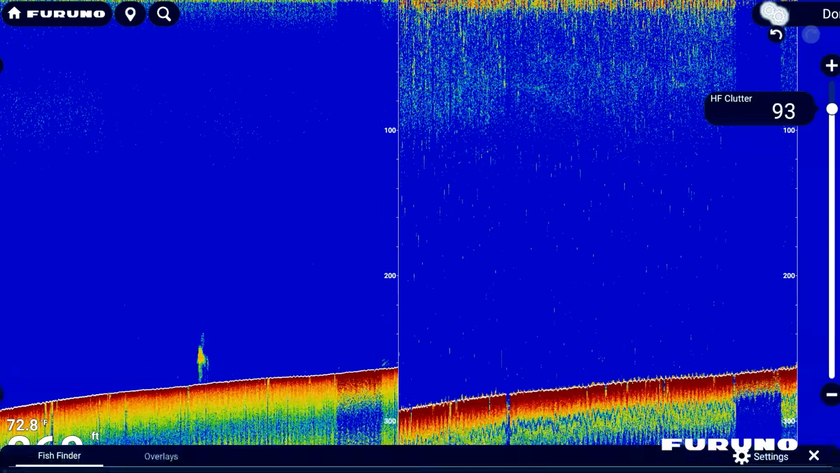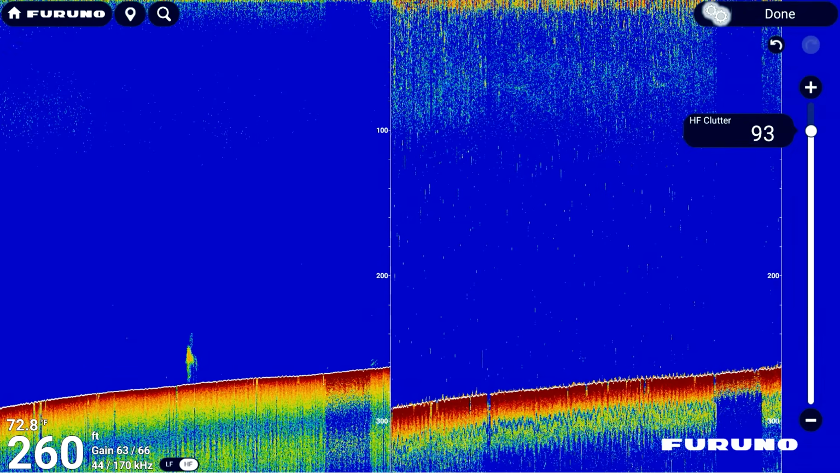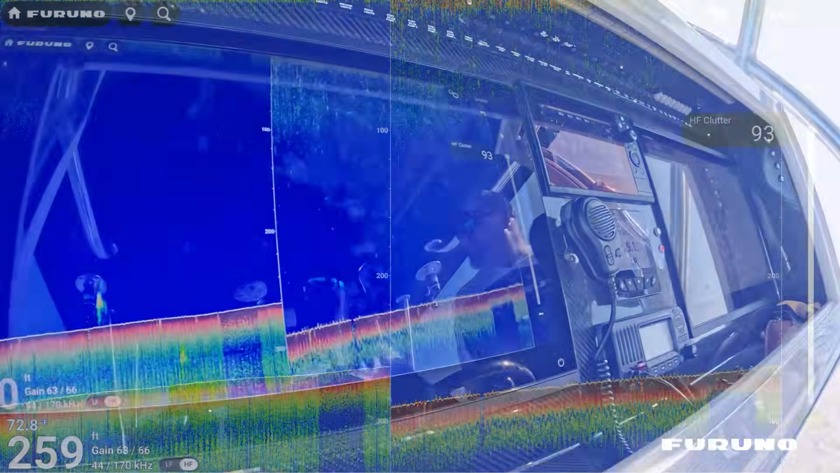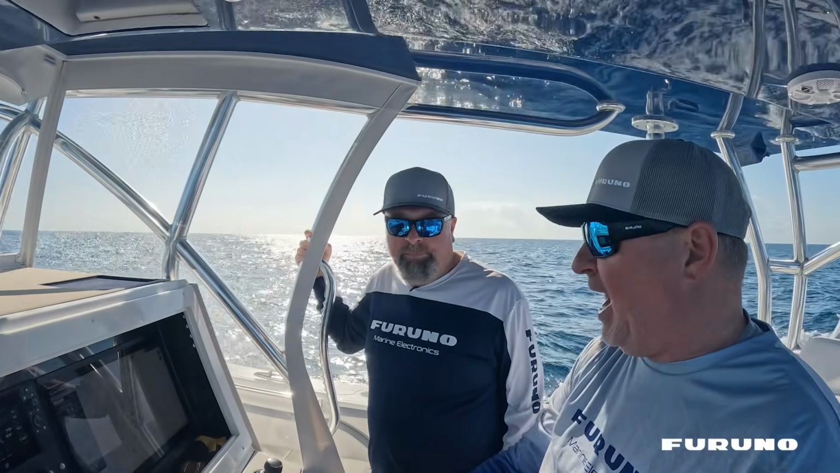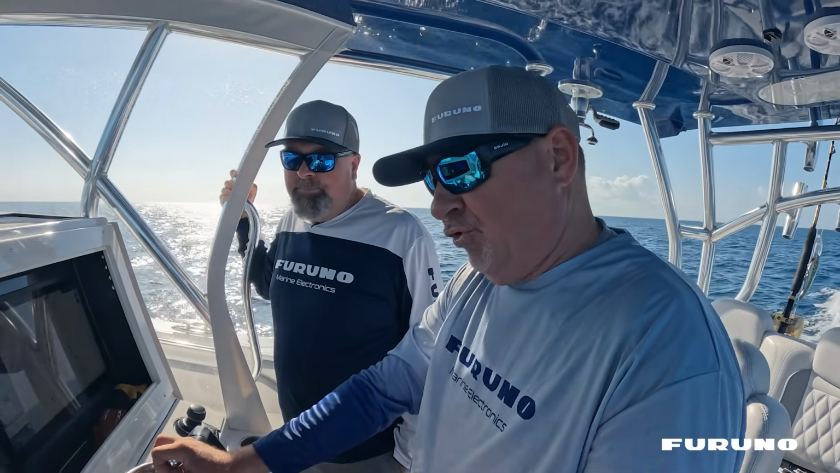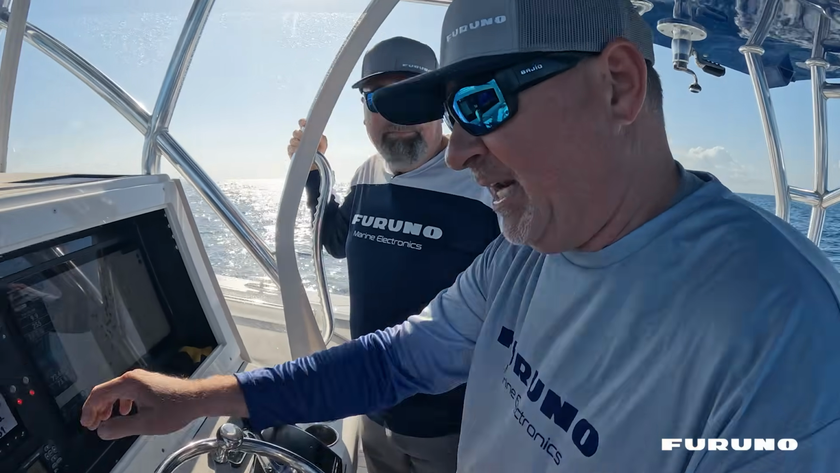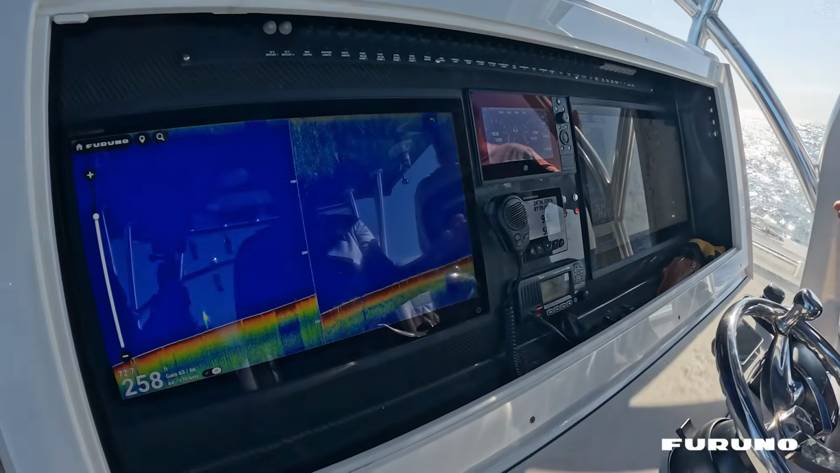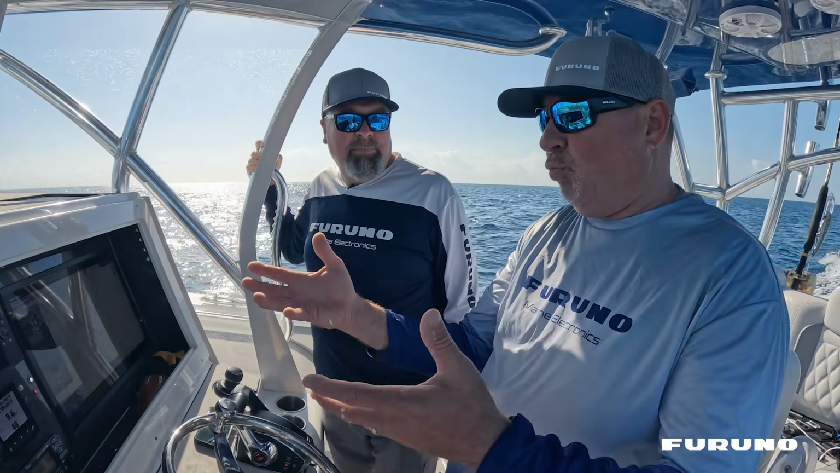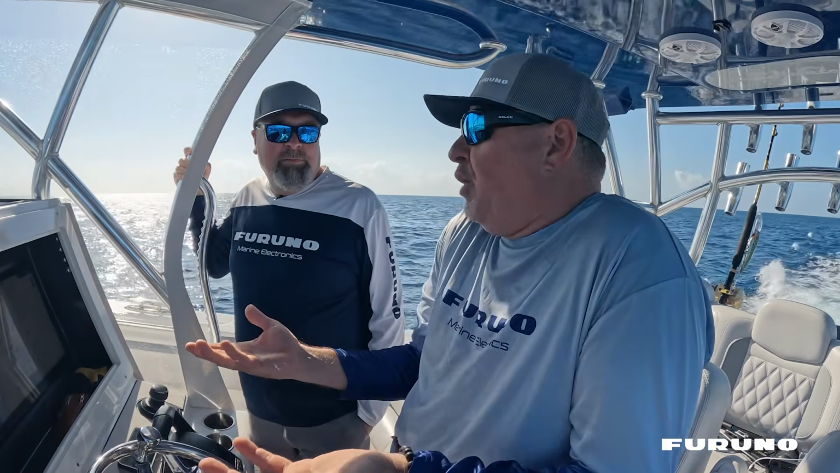Clutter eliminates noise that's created by other electronics on the boat, could be other electronics from other boats that are nearby. So having that ability to adjust that clutter, really beneficial. So it's really a combination of gain and clutter, right? And finding that sweet spot as to what best works for you.